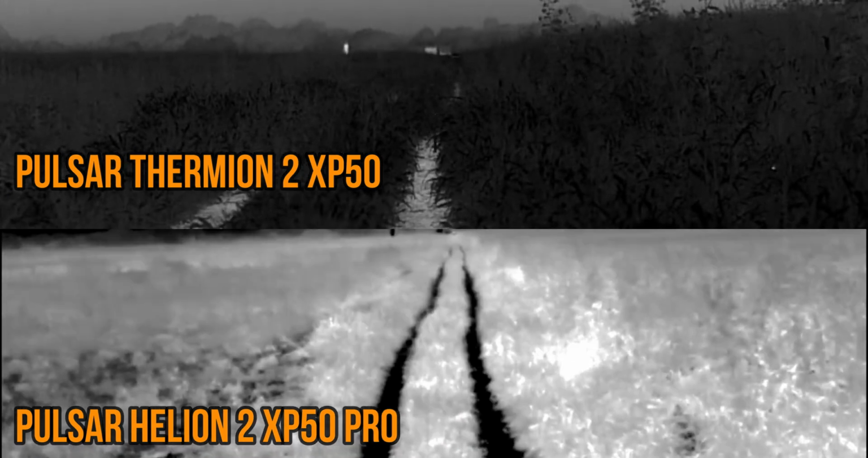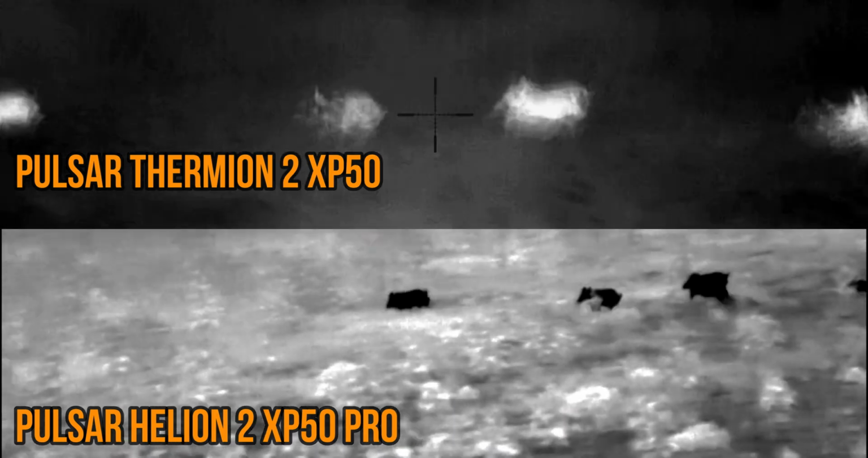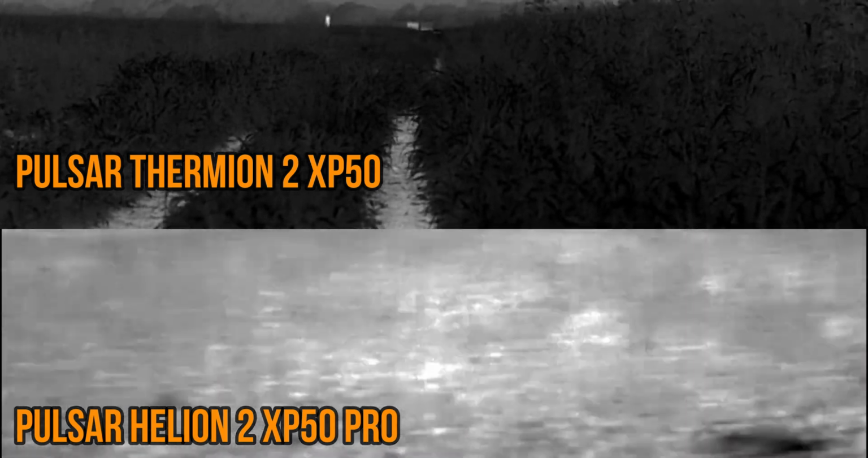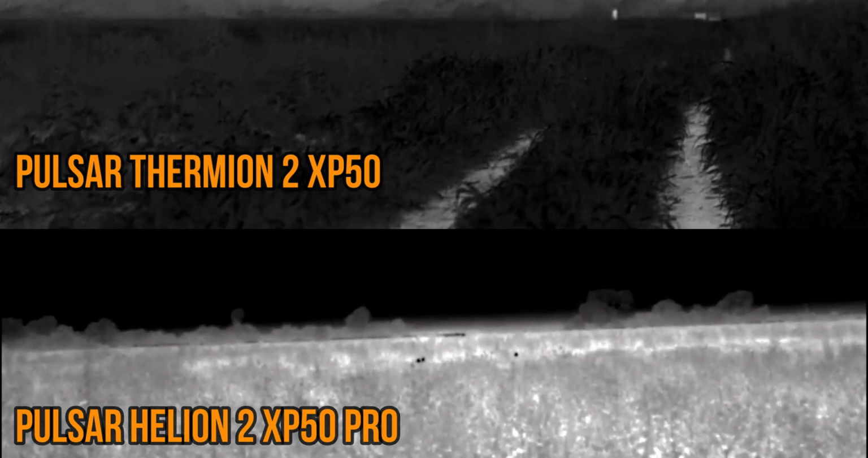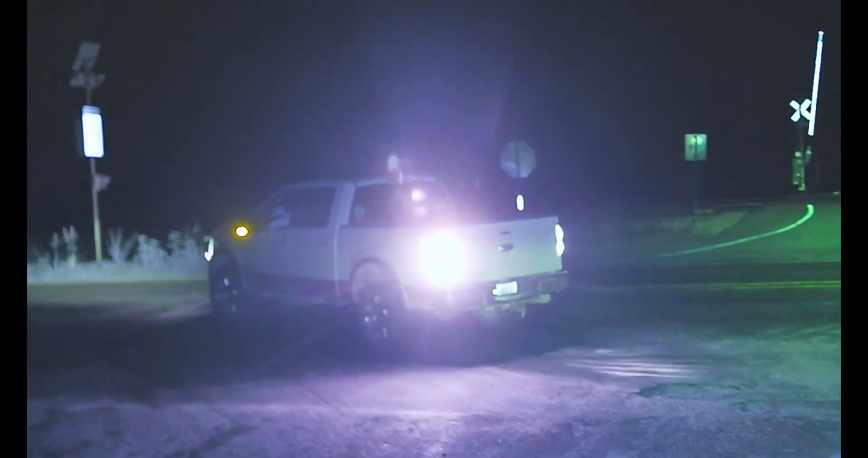Good hit. Good hit. I only hit one, and I took like 3 shots. I don't think